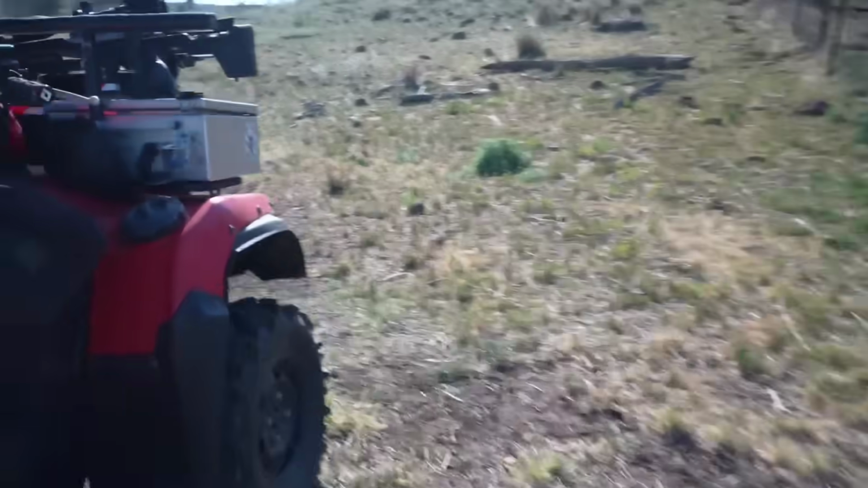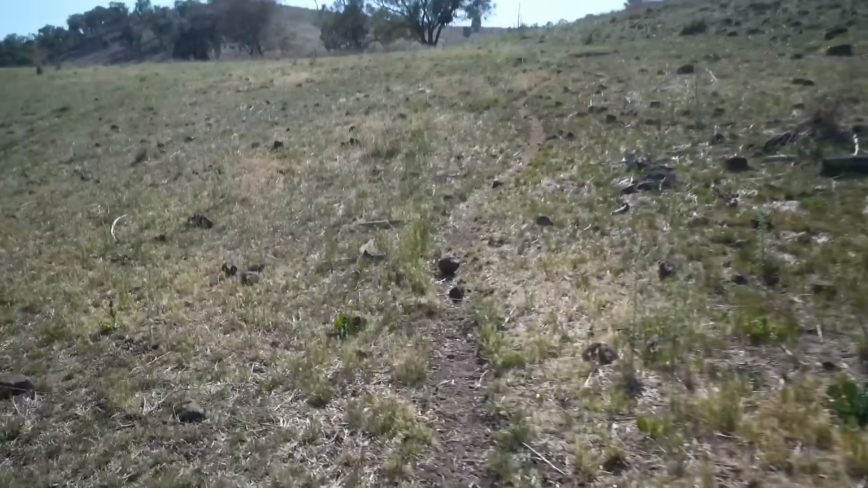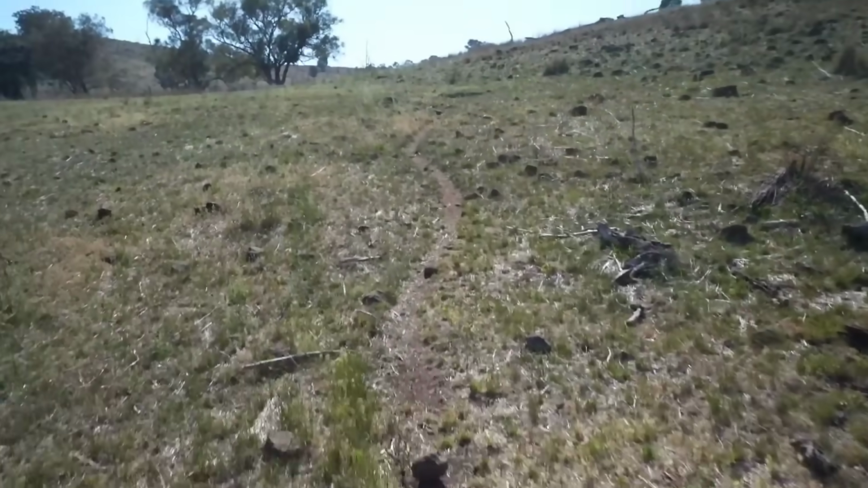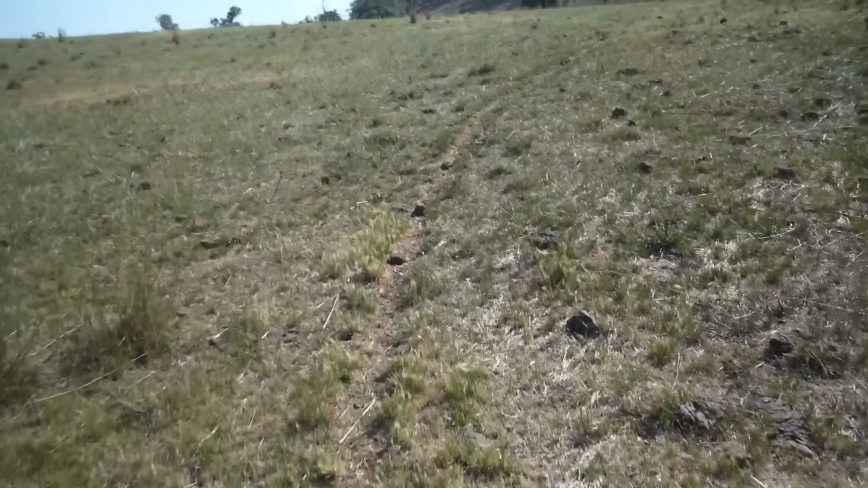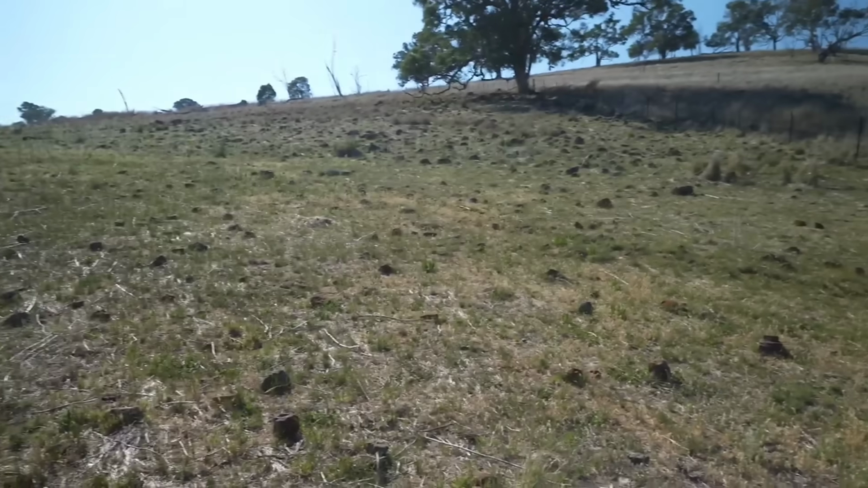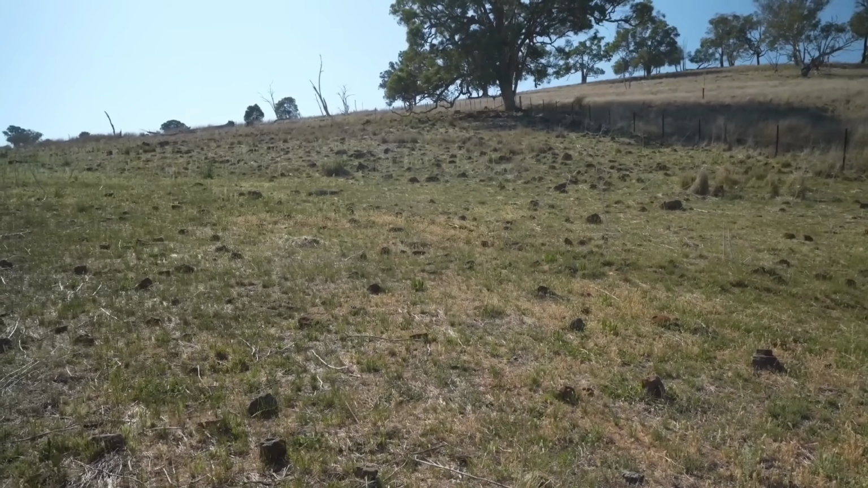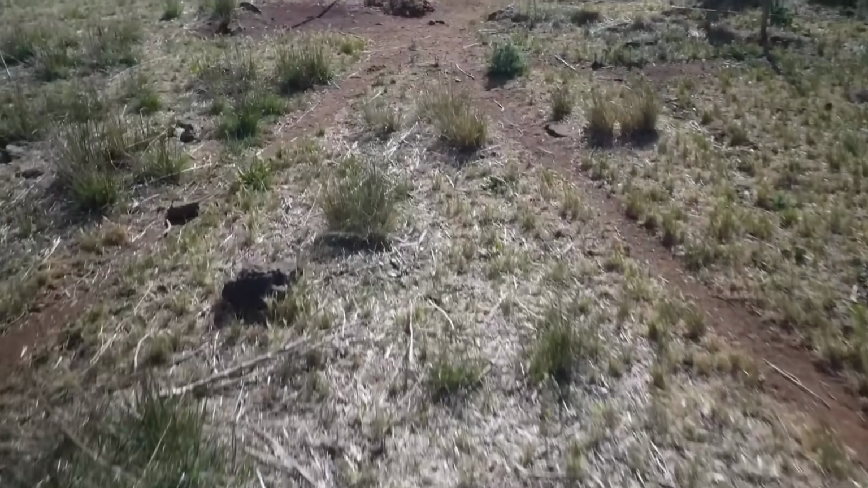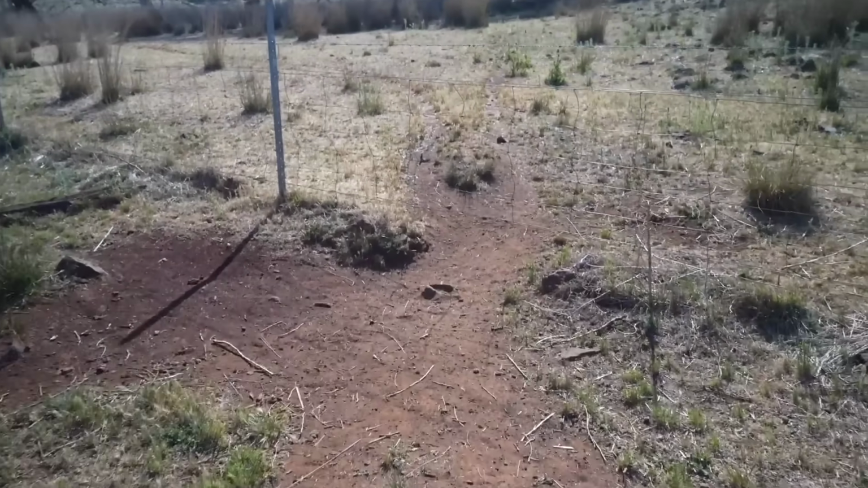Quite the pig pad that pushes under that fence there. But the interesting thing is, if I go around this way, there's one big pad that runs up the hillside to the right, that way. And there's another one that runs off down here. There's certainly some animals using that for access. That big tree up there, that could be a really interesting spot to sit while it gets dark later. And about 150 metres away, both those pads merge back together again and they go through the next fence.